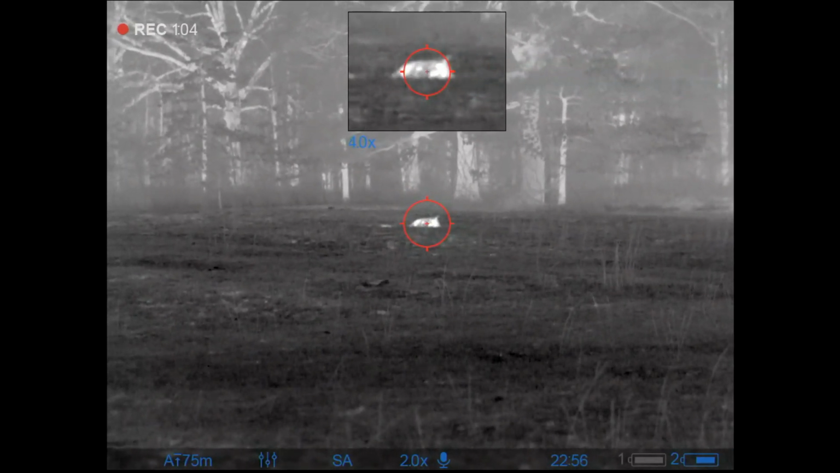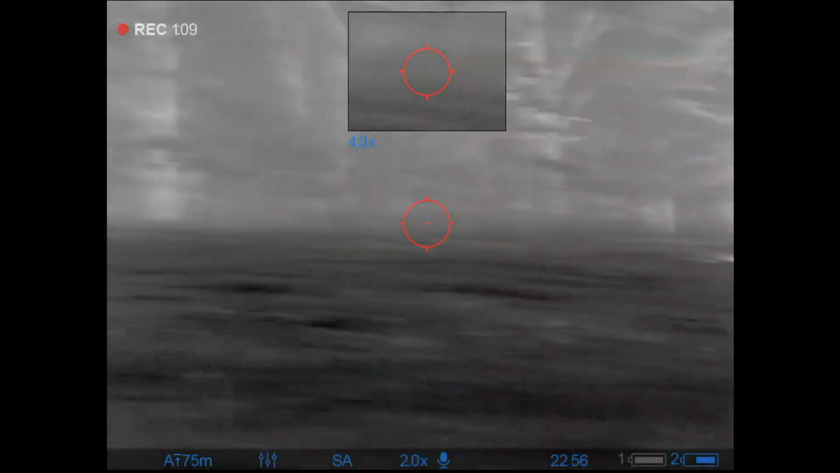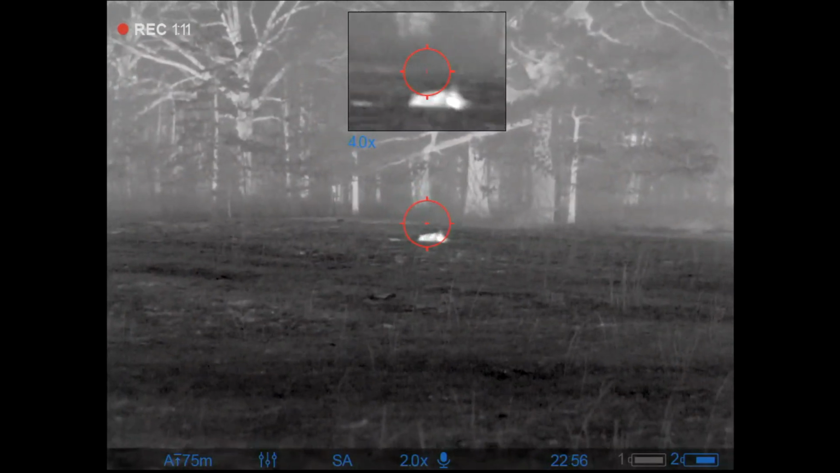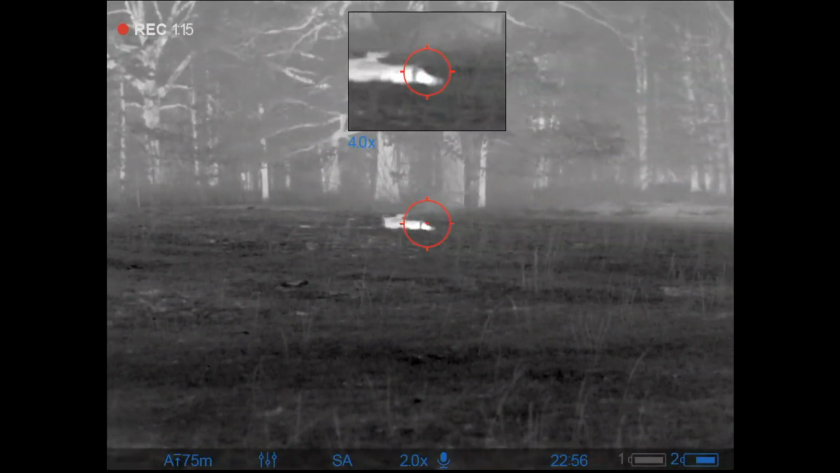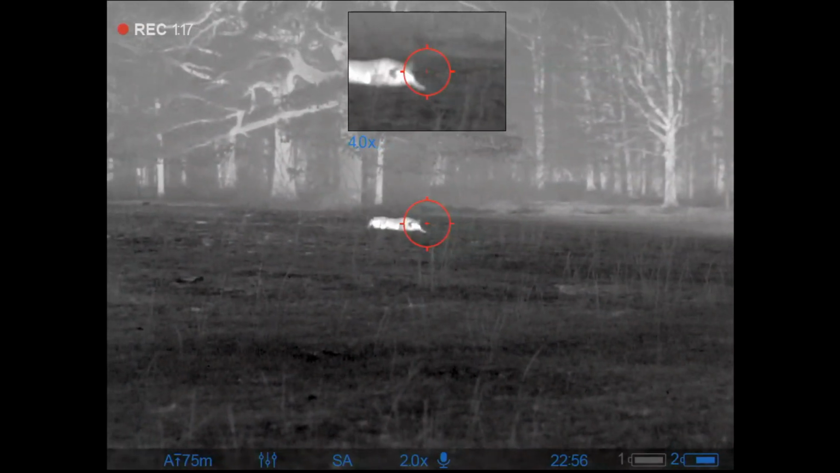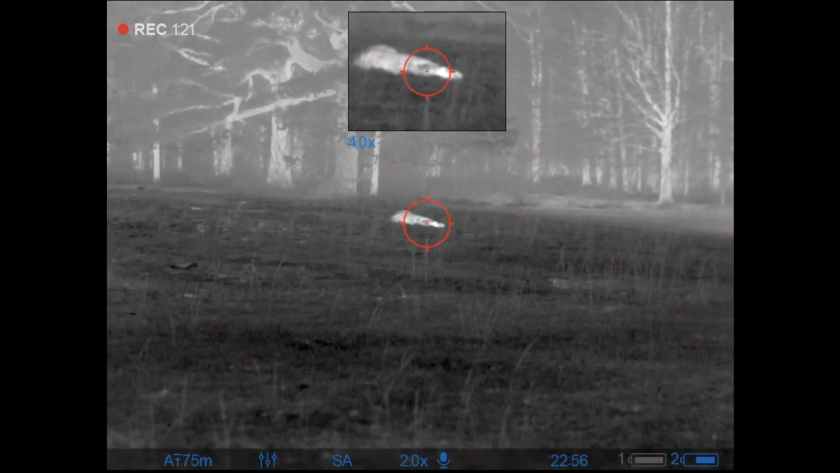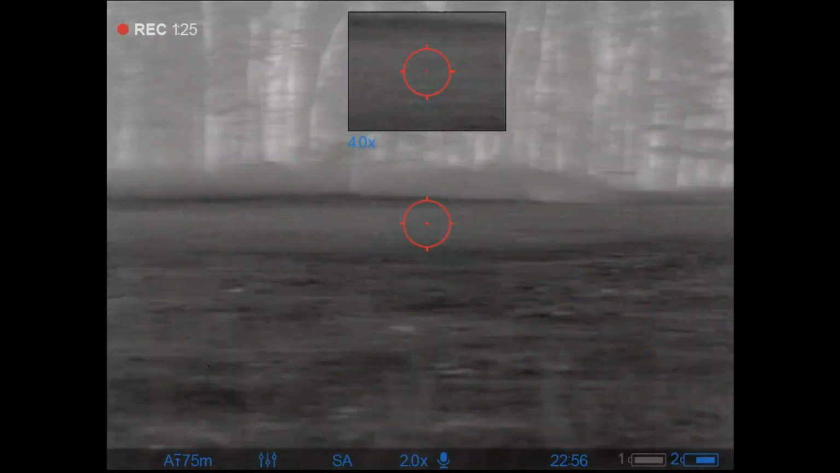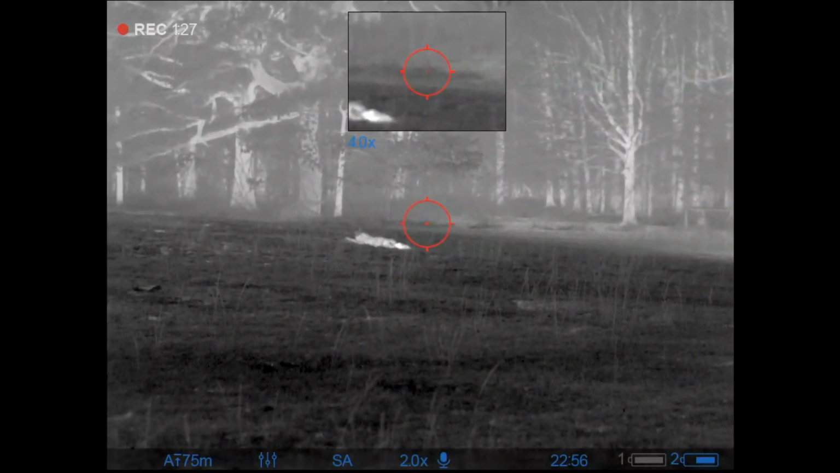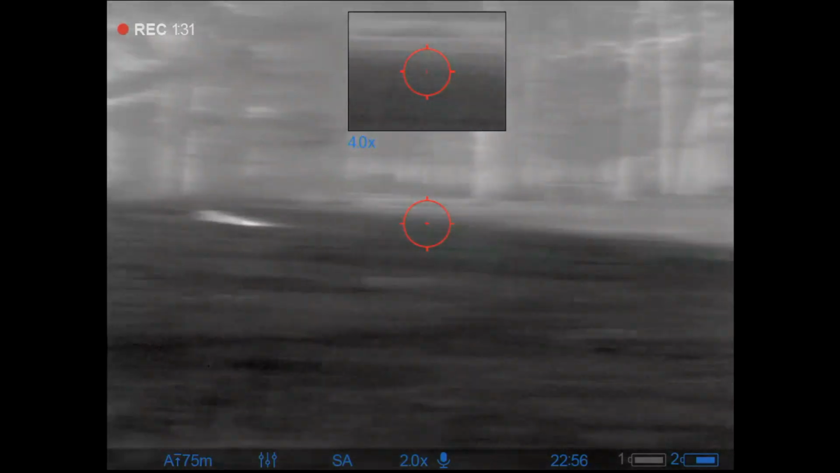Now the results of that shot were pretty good. However, I didn't realize that the bullet had struck about 3 inches lower than where I expected, so all of a sudden this hog tries to get up, and I'm going to have to put it down again. That one did it. So here in a moment, I'll go over here and take a look at this pig, and I'm going to find out that maybe it's time for me to check my zero again. But other than that, it was success.